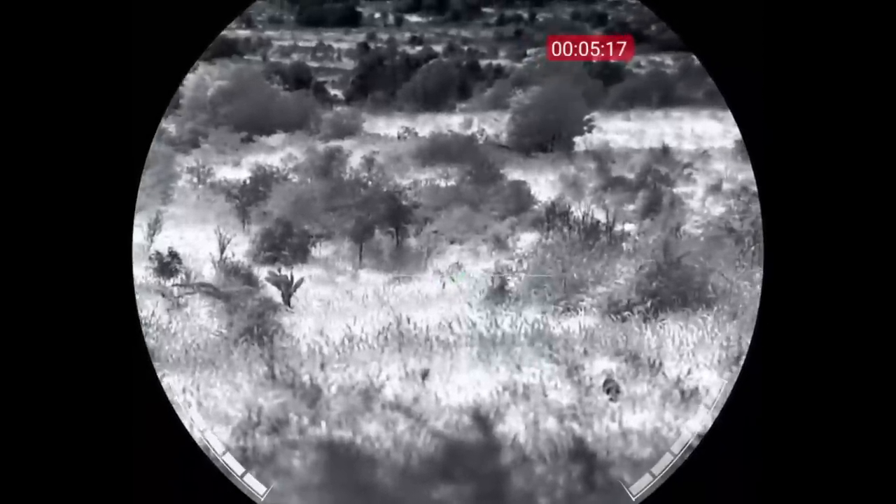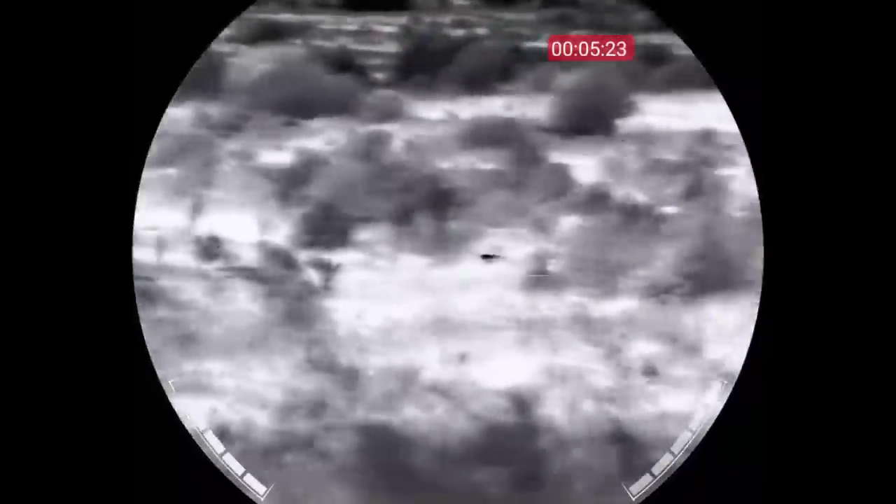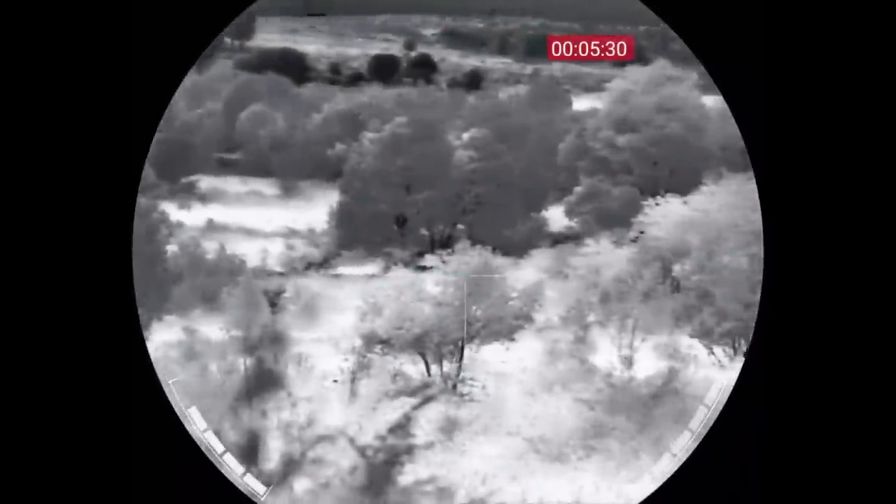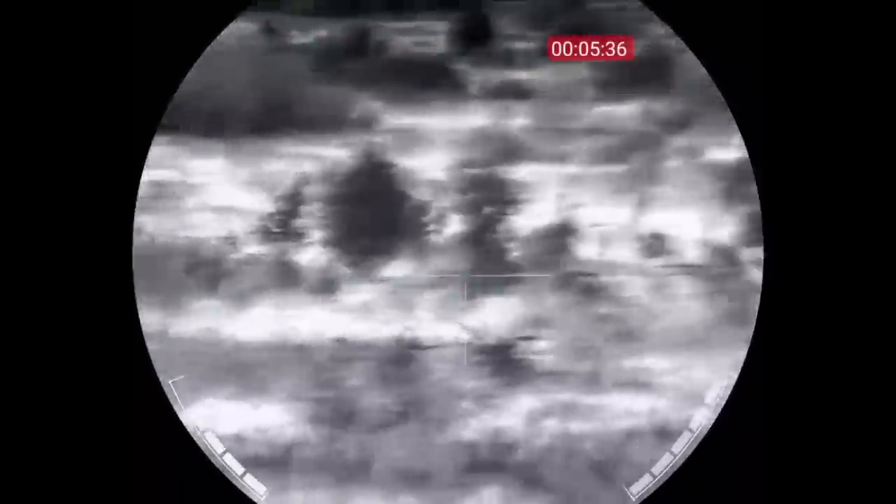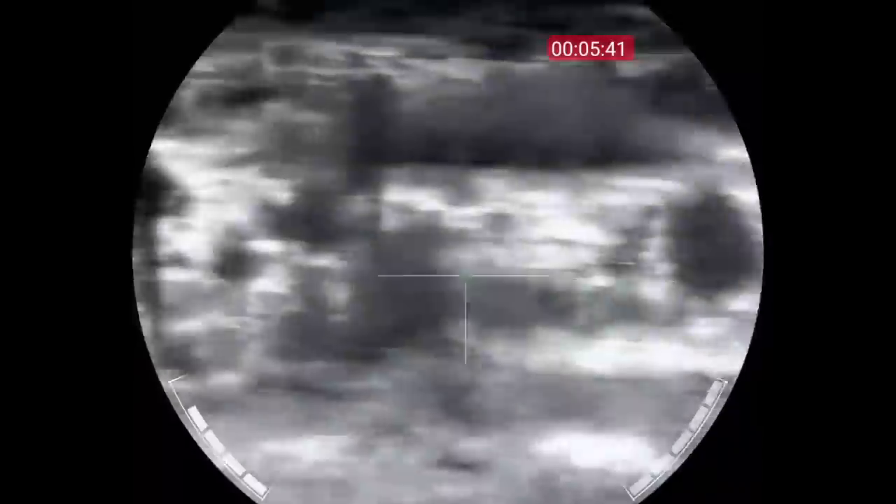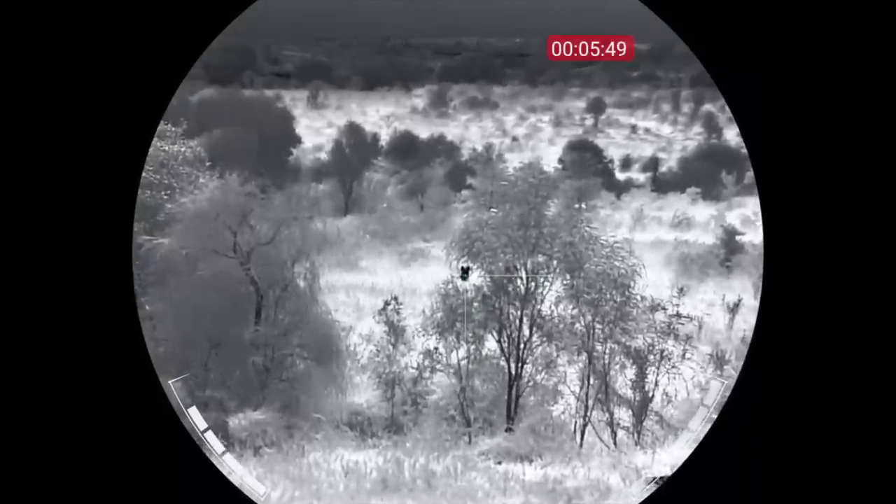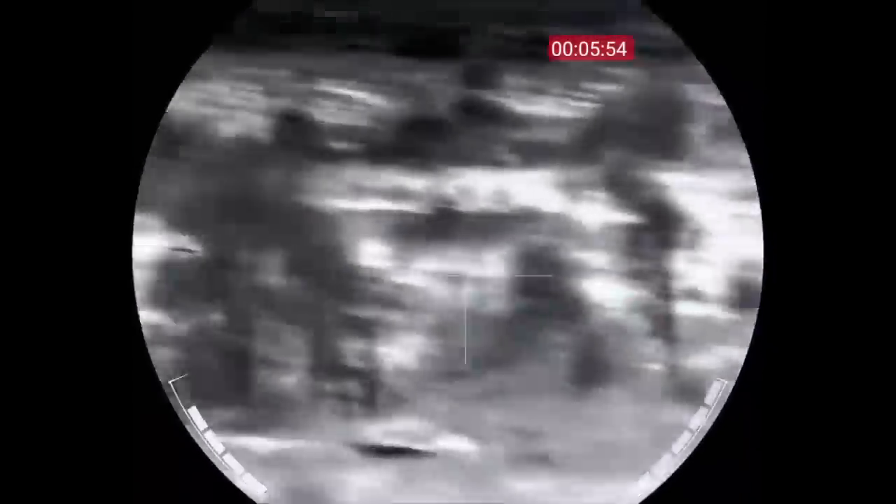Just lie down. No, he's just dead. Oh, I can't see him then. Do I shoot him? Hang on, where are you? Oh, down there. Do I shoot him? Oh, I can't see him yet. See how he's sitting down? Oh, there. Yeah, righto. 3, 2, 1. He's looking. Get him again.